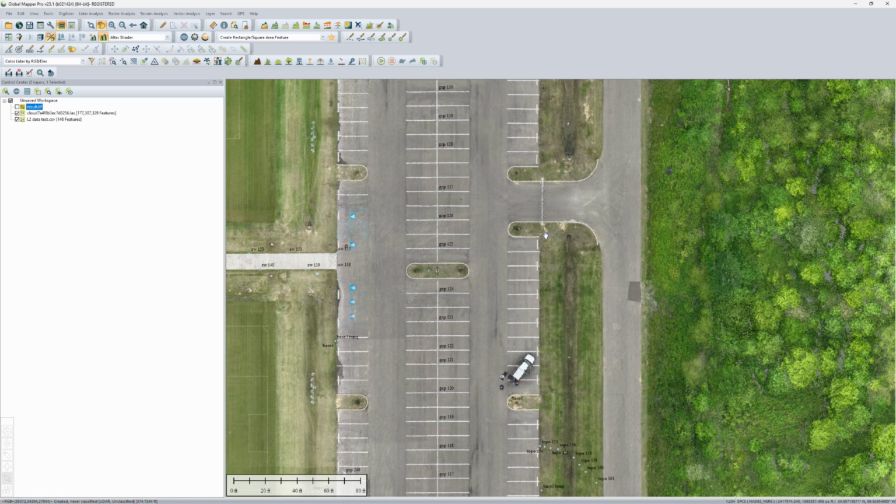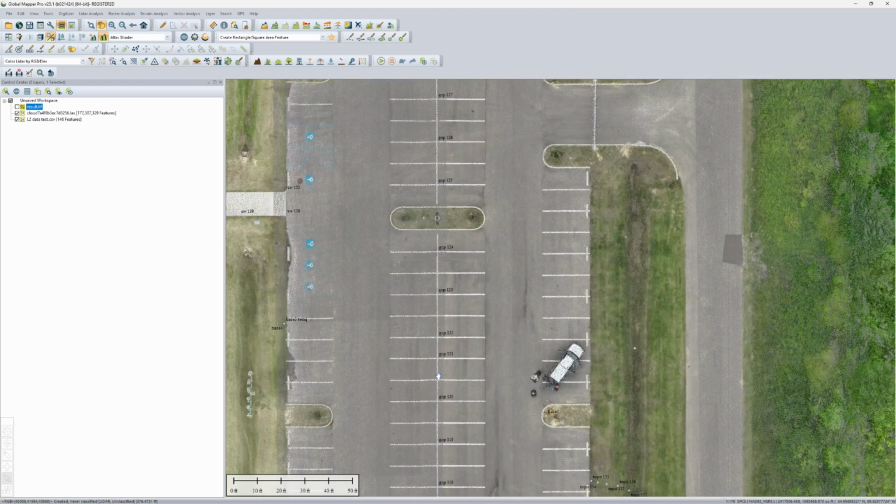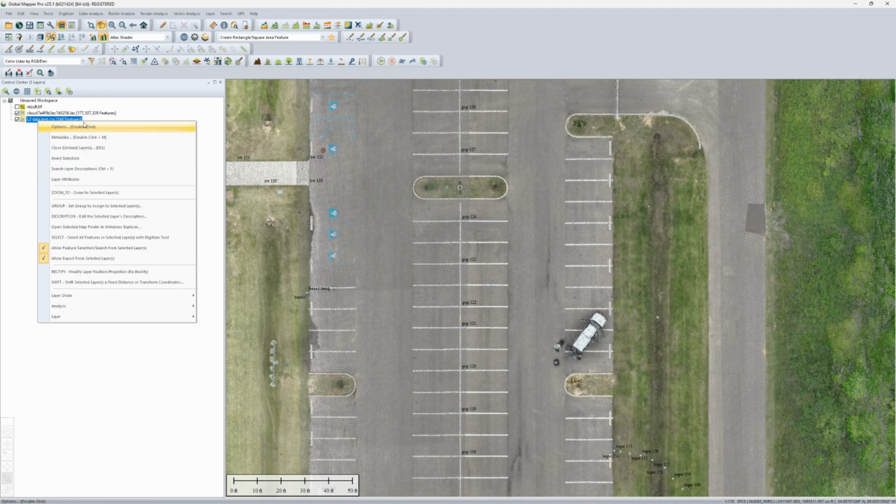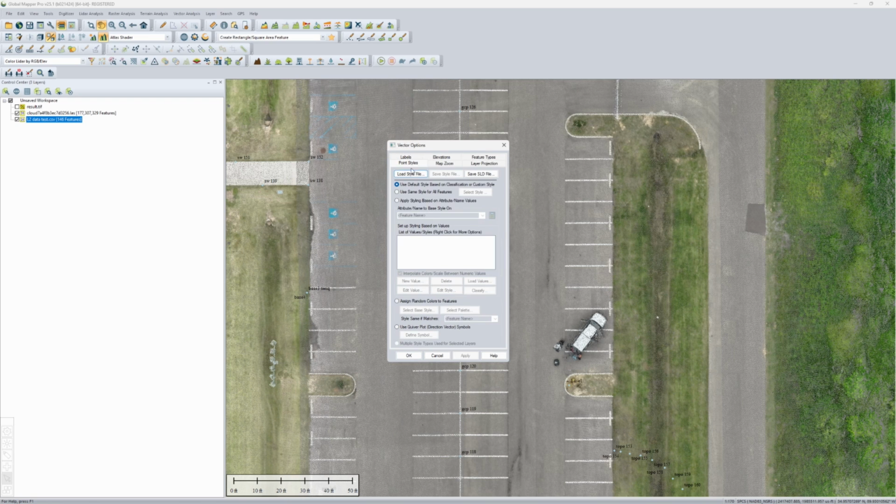So let's bring that in. Again, what we're looking at is just the raw point cloud straight out of Terra. These are all the control points that I shot. And let's change these dots. Let's go to red dot. Okay, be a lot easier to see.